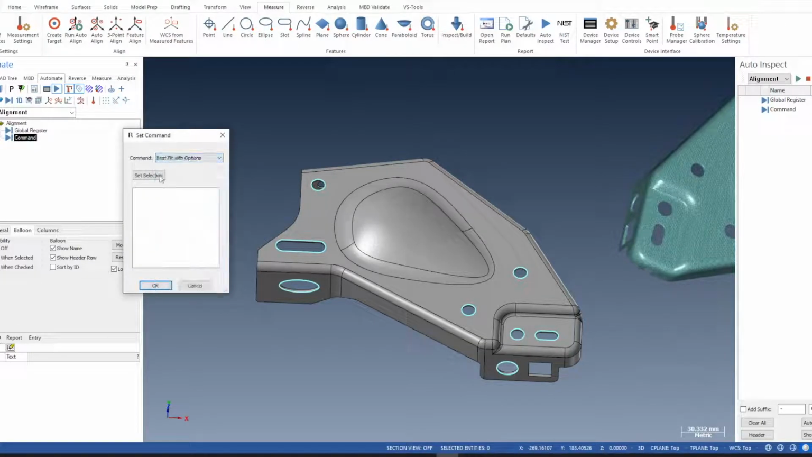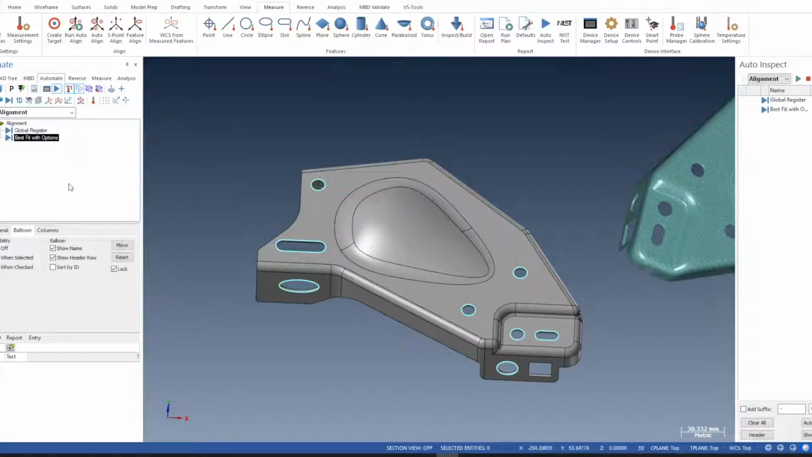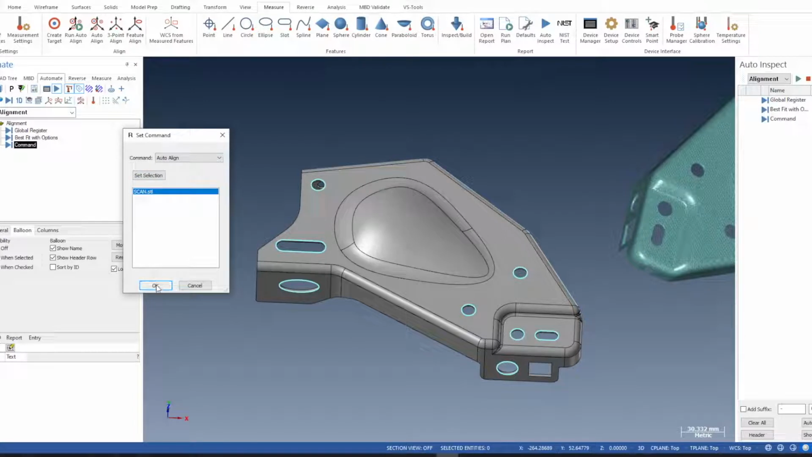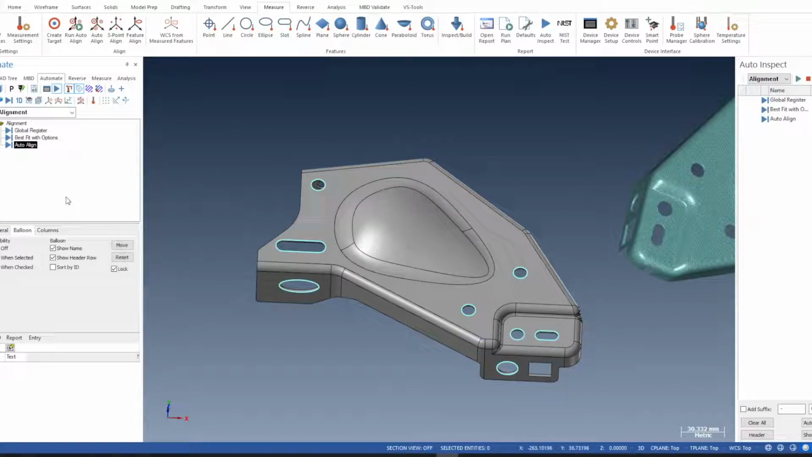Choose best fit with options, and again we choose the scan. So in effect we've moved the mesh to the CAD model, then we've done a surface best fit. Now we're going to give it another command to auto align, and this will do the RPS alignment. So now that's the plan created for the alignment.